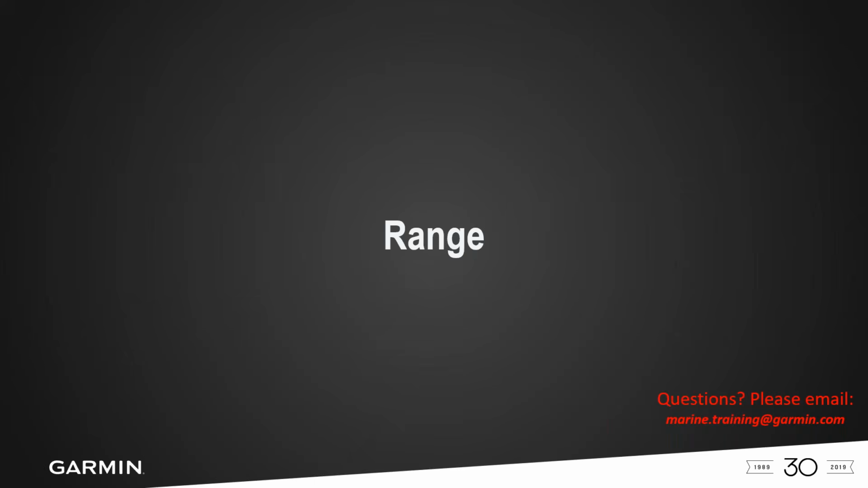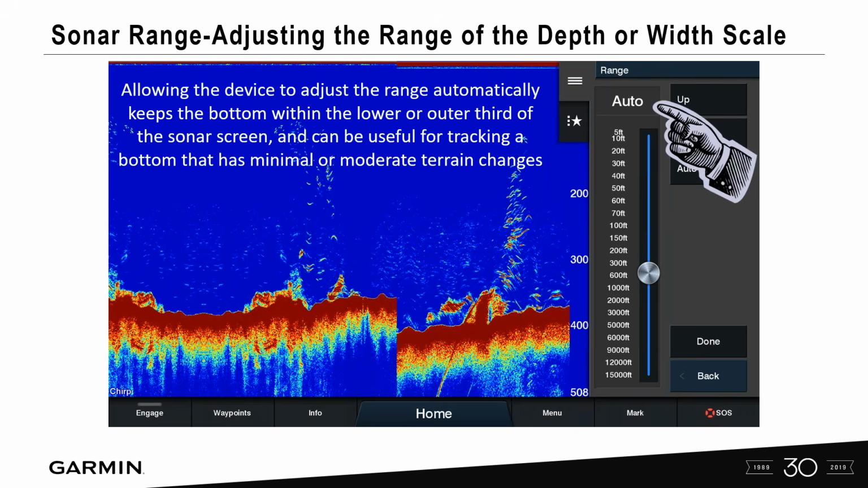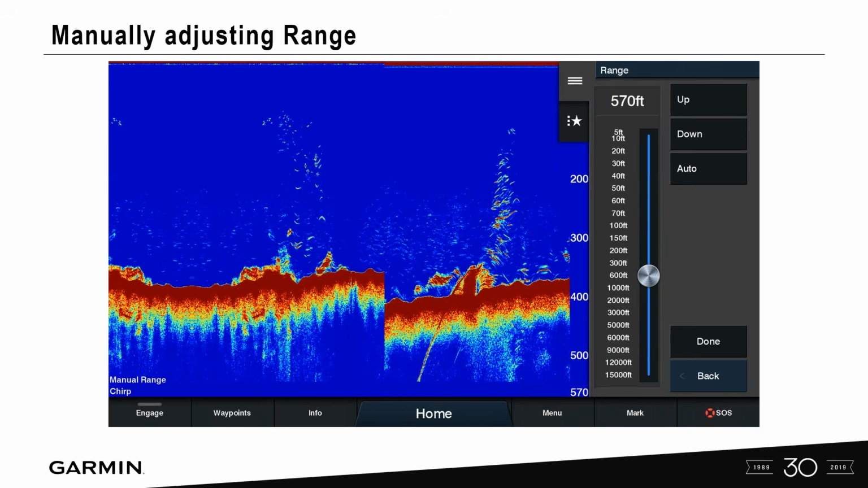Range. So range is pretty simple. When you take a look at this, range is generally set to auto when you get it out of the box. What that does is allow the device to adjust automatically to give you the most information on your screen, with the bottom showing up on the bottom third of the screen. You can go in and manually adjust the range if you wanted to.